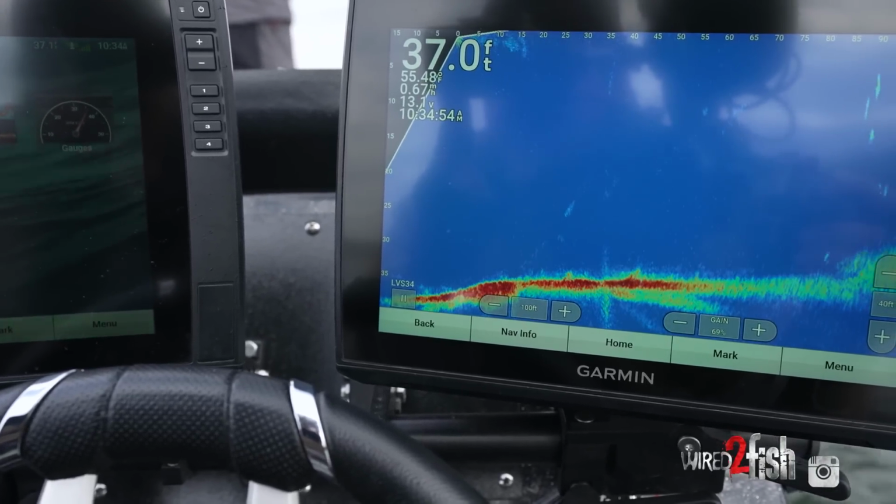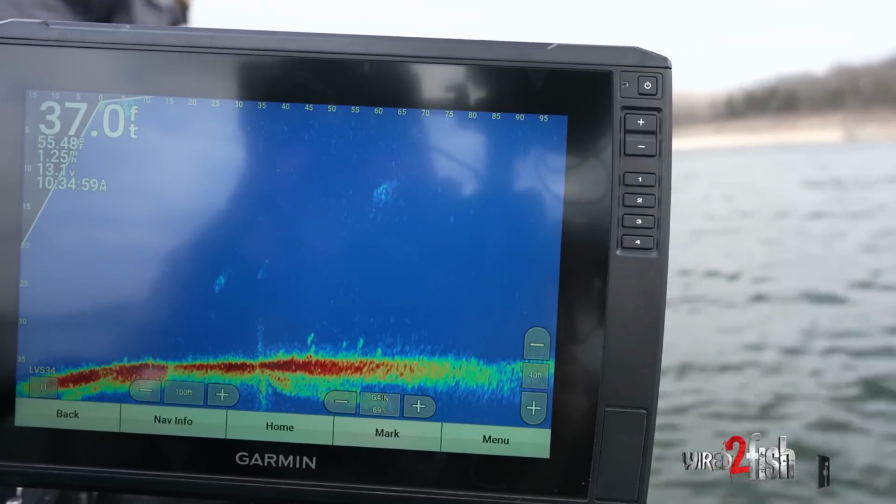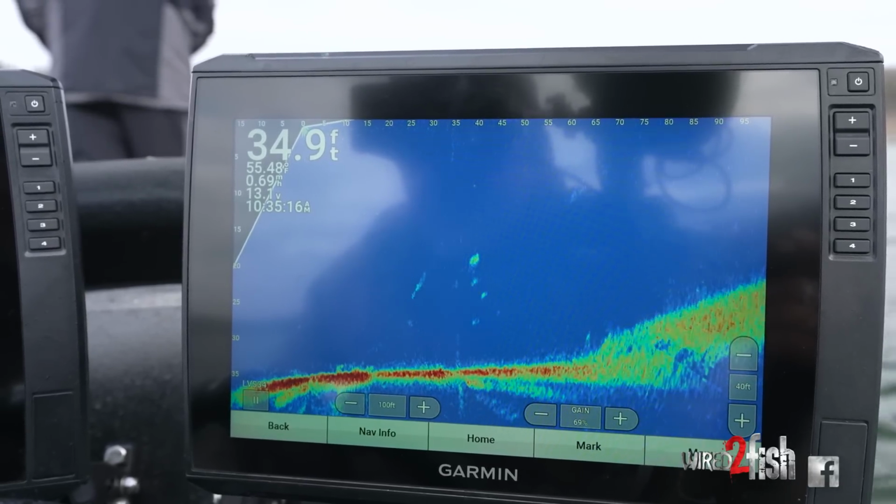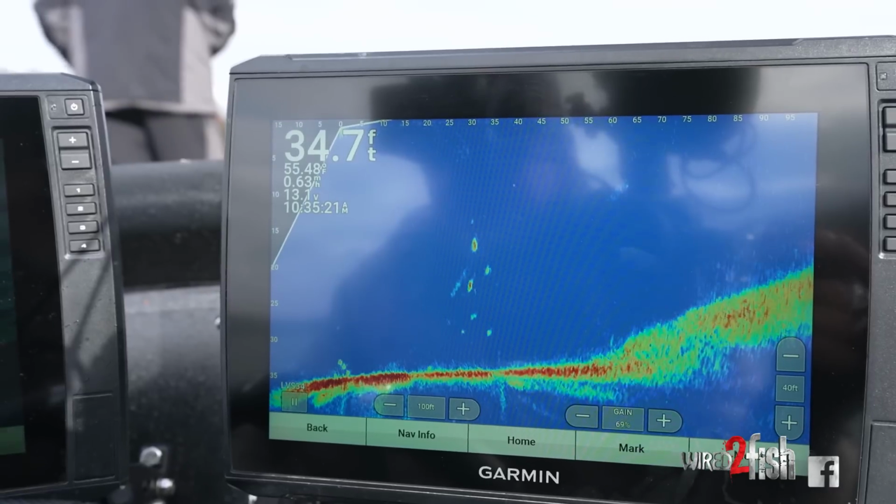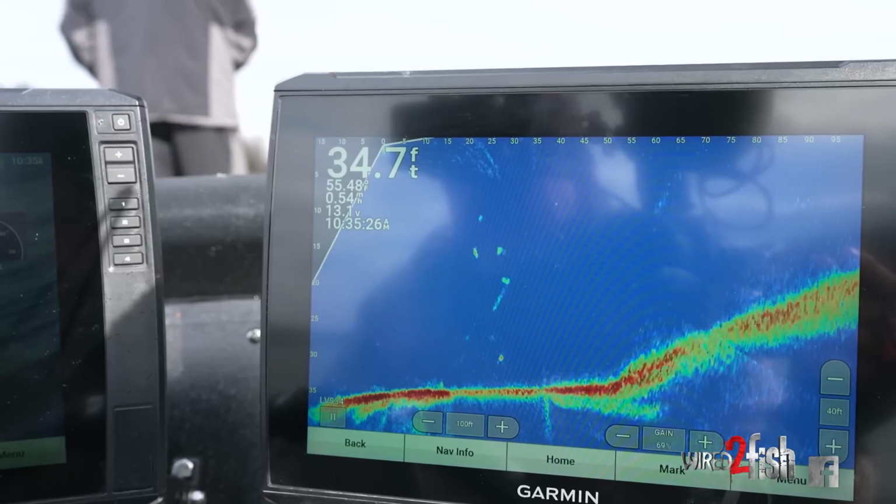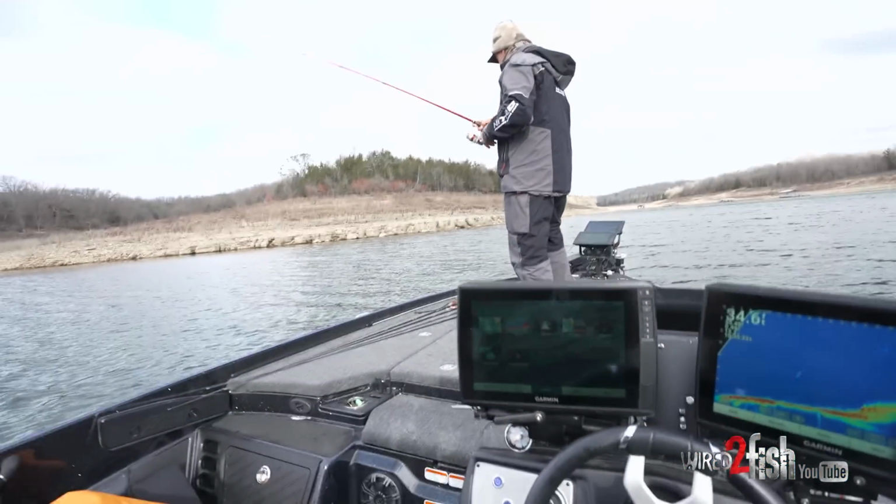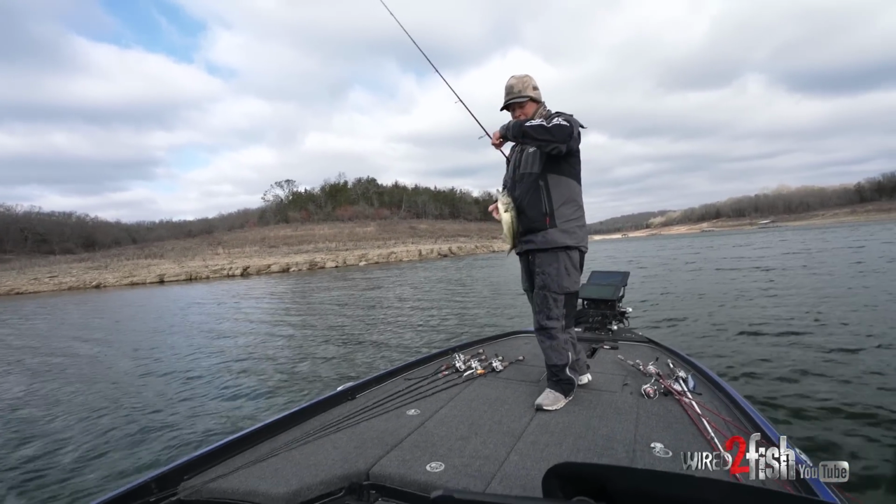Oh, there's our high ones again. I'll catch one of those high ones on an 1/8 ounce just for fun. They're lower than I want them to be, but they're high enough they're going to see it. Got him. Look how green that largemouth is. Little guy, but boy, he's pretty.